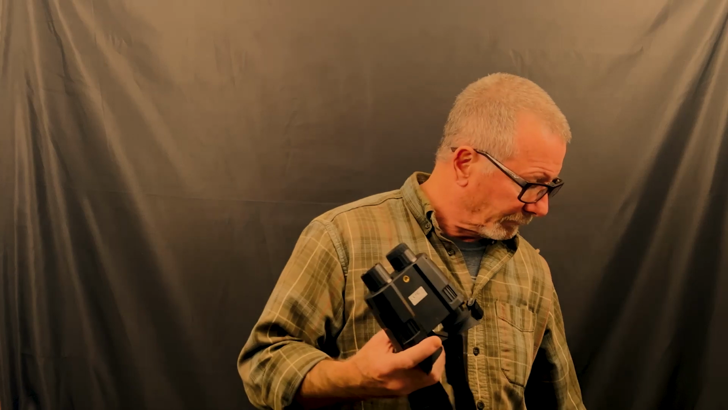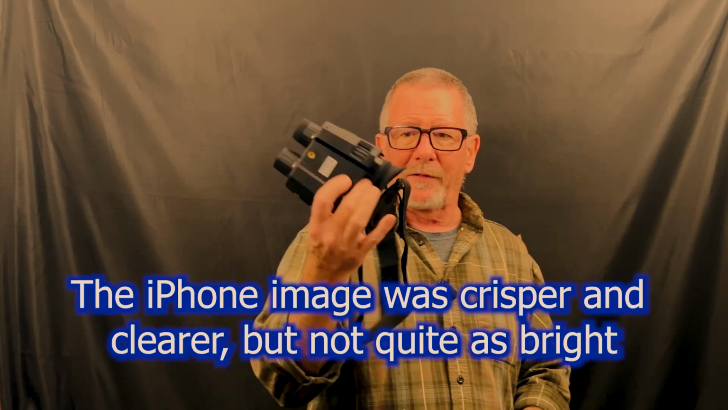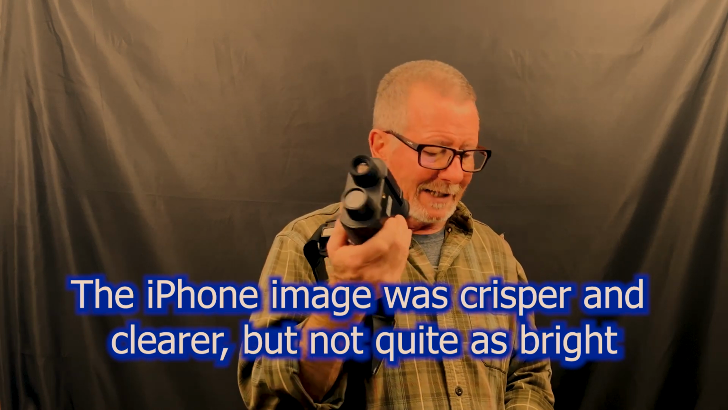It has a 10-degree field of view, which is not a lot when you figure a PVS-14 has a 40-degree field of view. So you're really constricted in what you can see. But again, $240 versus $4 grand. I thought that in ambient lighting, the iPhone was better. So I think maybe that's because of the objective lens. I don't know.